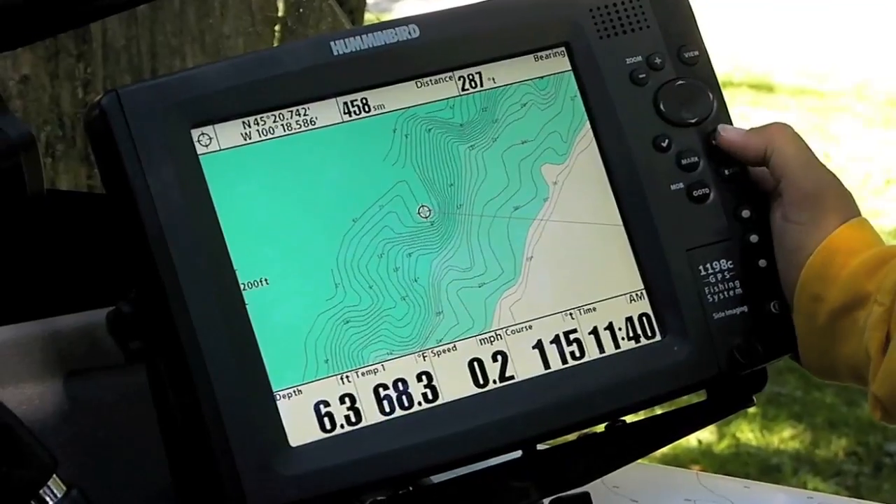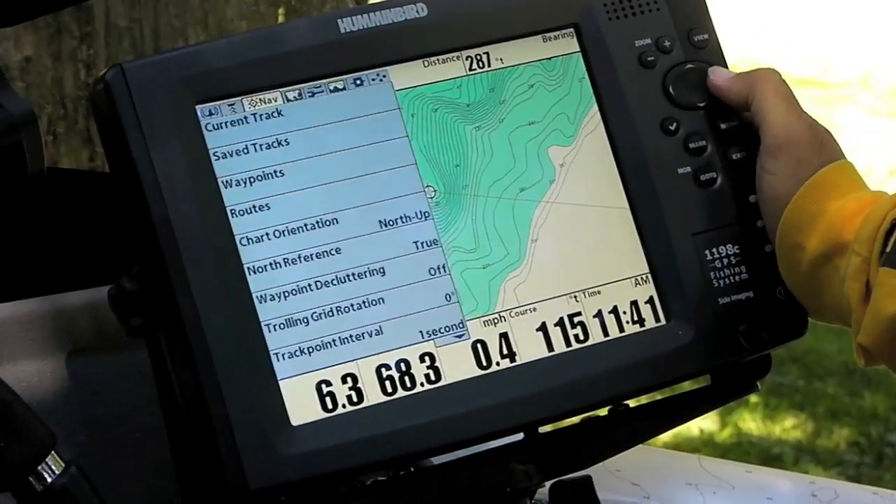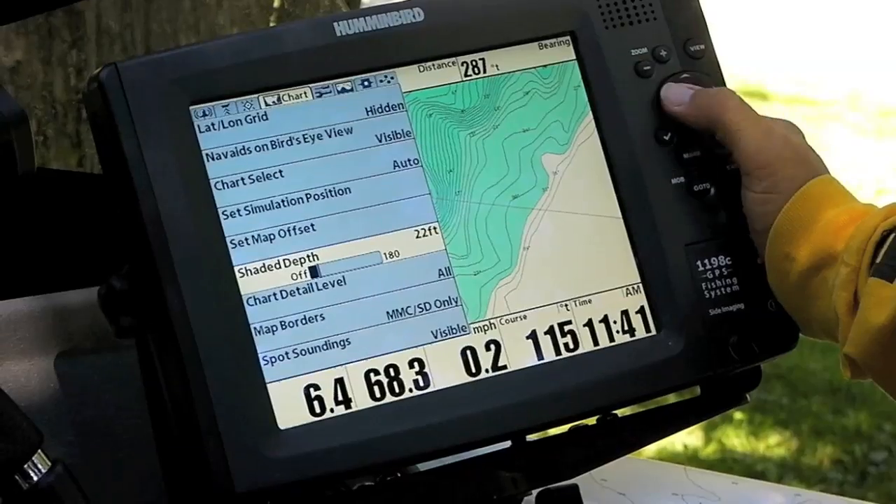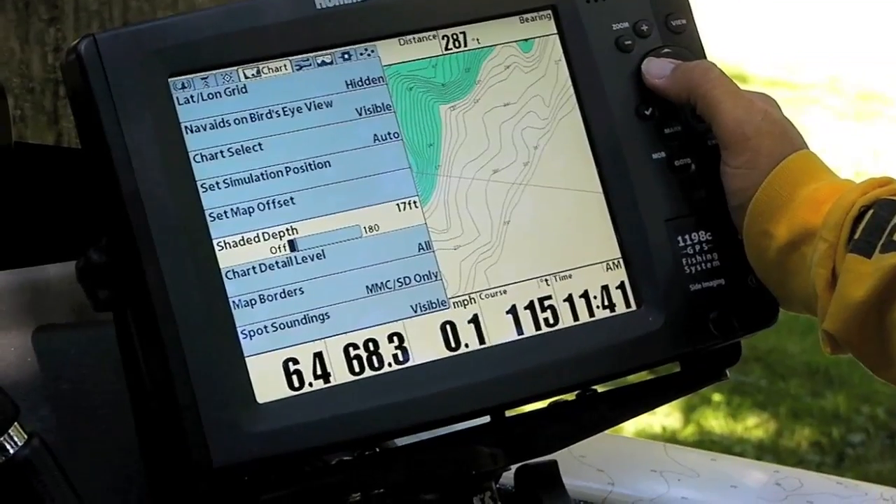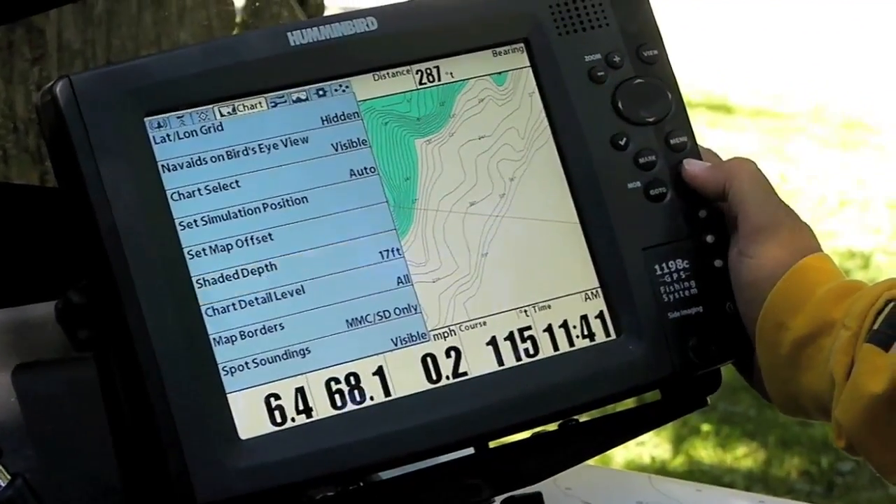What I'm going to want to do then is go into my menu. I'll hit menu twice on my Humminbird. I'll roll over to chart. I'll roll chart down to the shaded depth. And then what I'm going to do is shade my depth in to the depth that that contour line falls at, which is 17 feet. Then I'm going to hit exit.